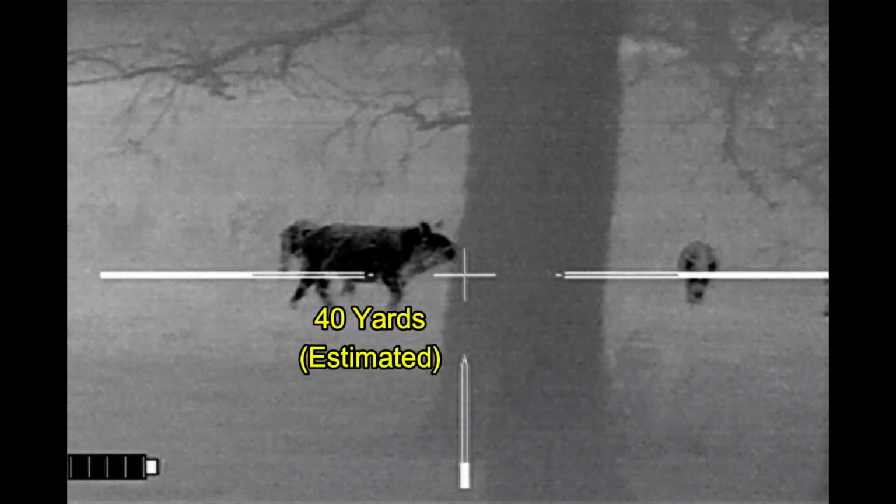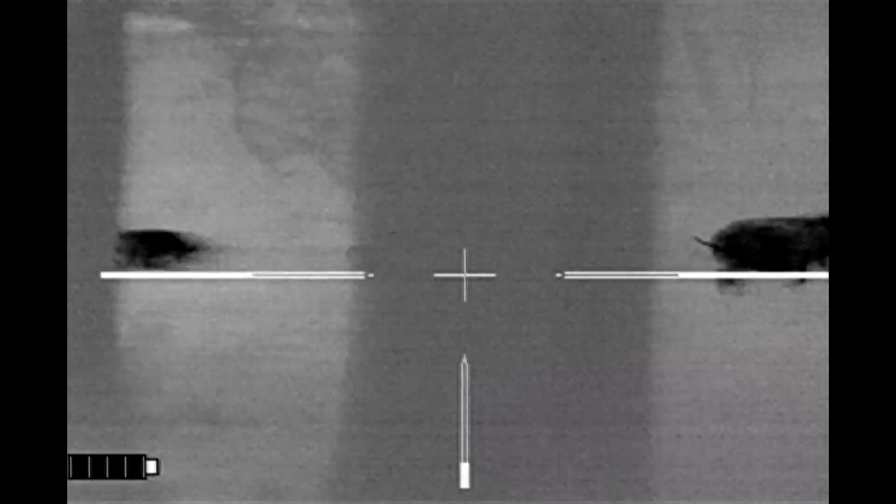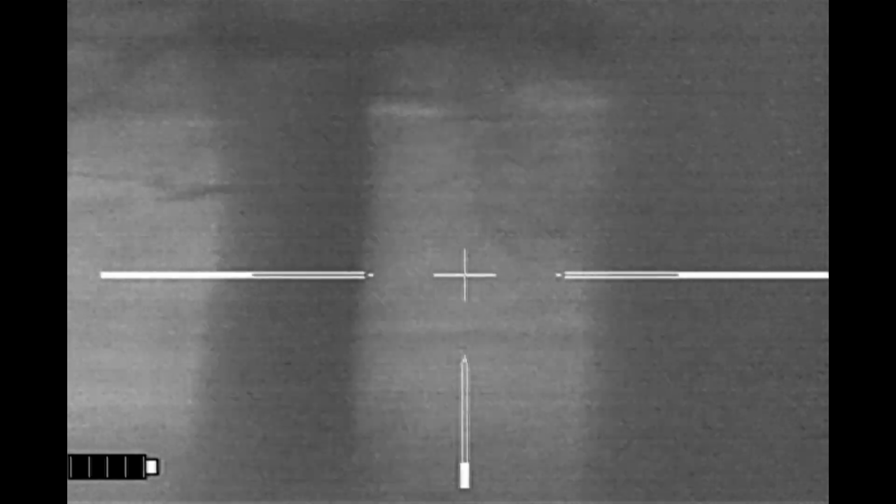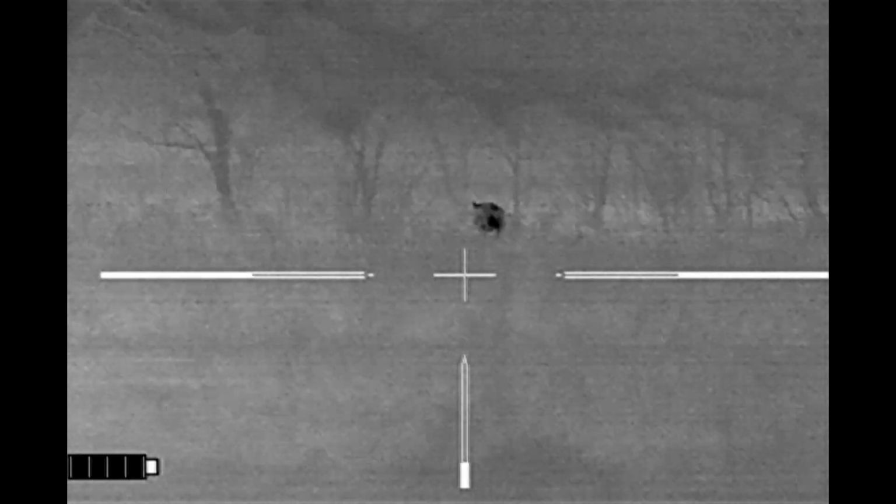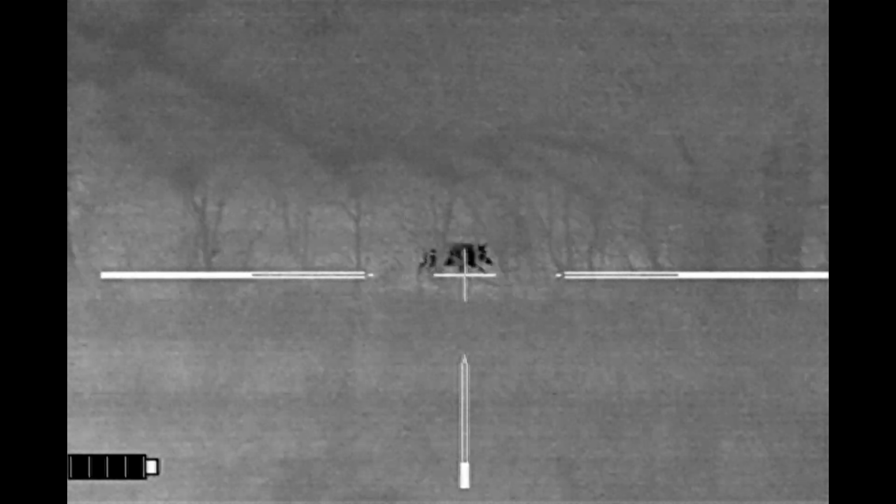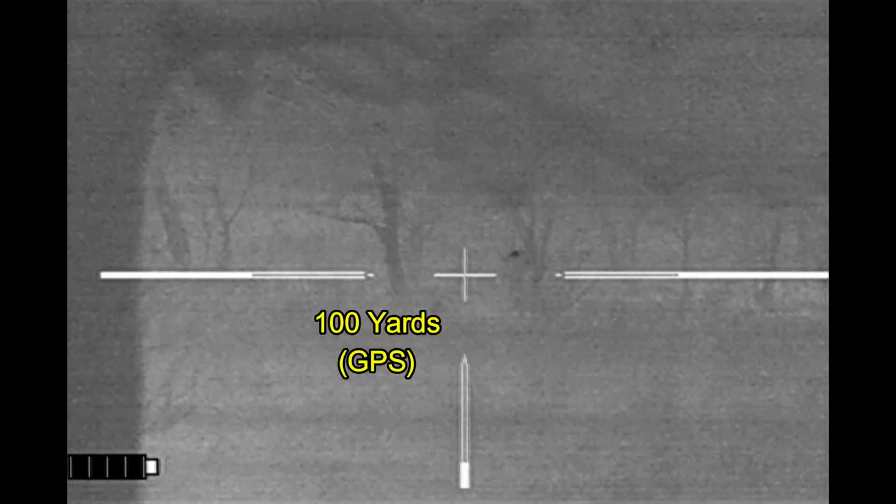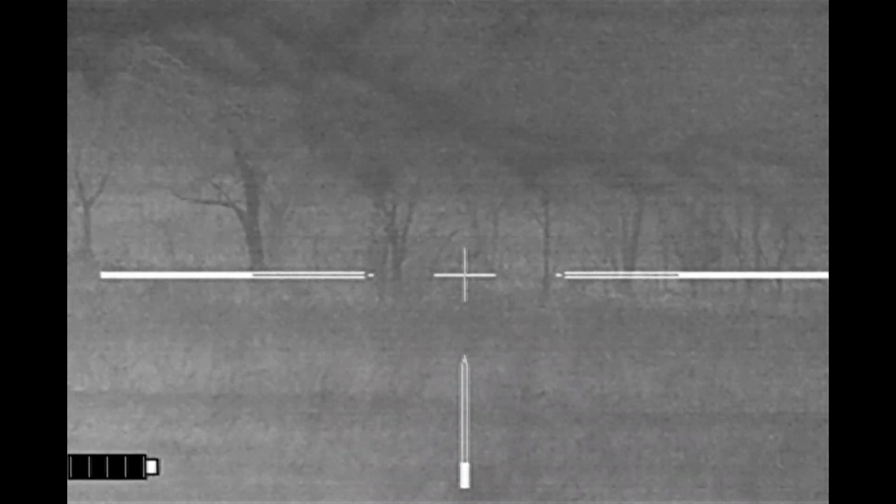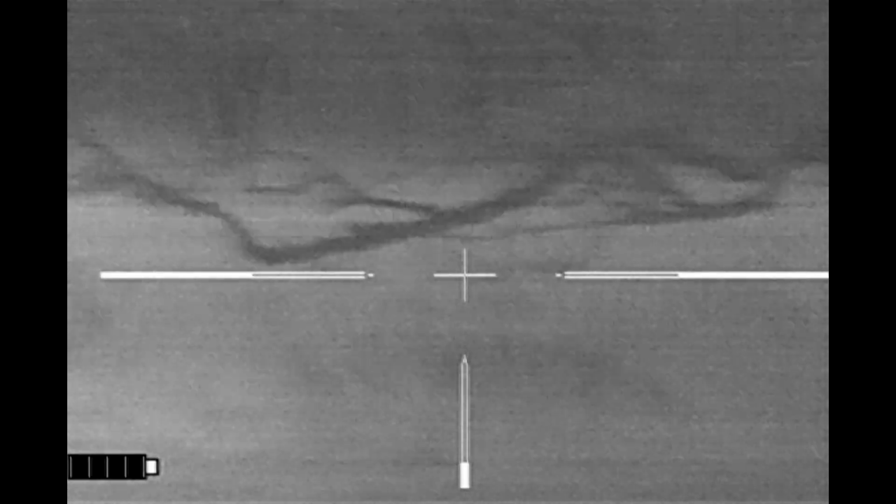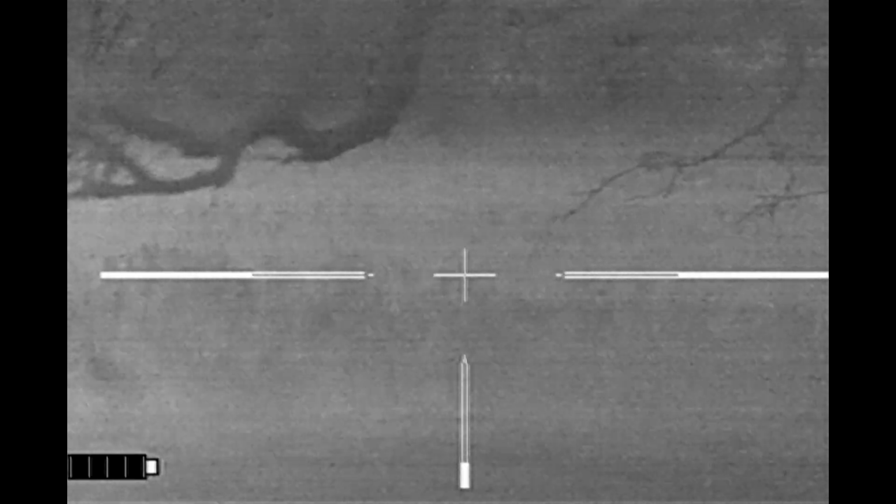So I got stopped underneath a tree. I'm going to take this sow right here. And this next hog, I anticipate it's going to run to the right. It runs to the left, and so that shot hits dirt. And my wounded sow winds her way through the woods, drops right there, and I put a finishing shot into her to make sure she stays down, and all the rest of the hogs are gone.